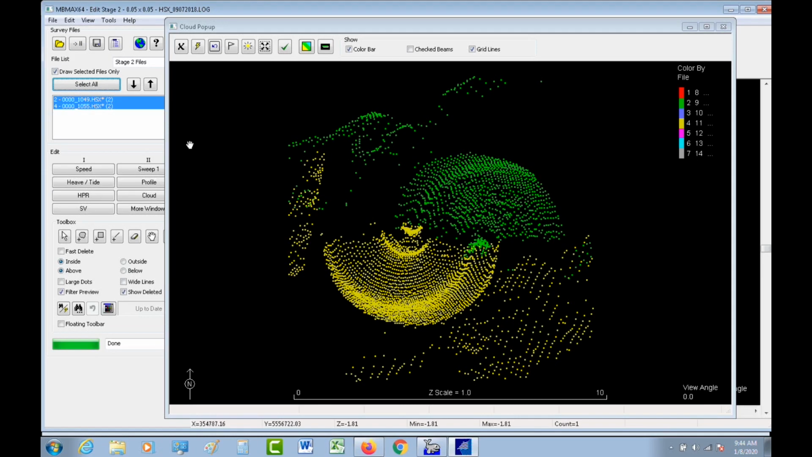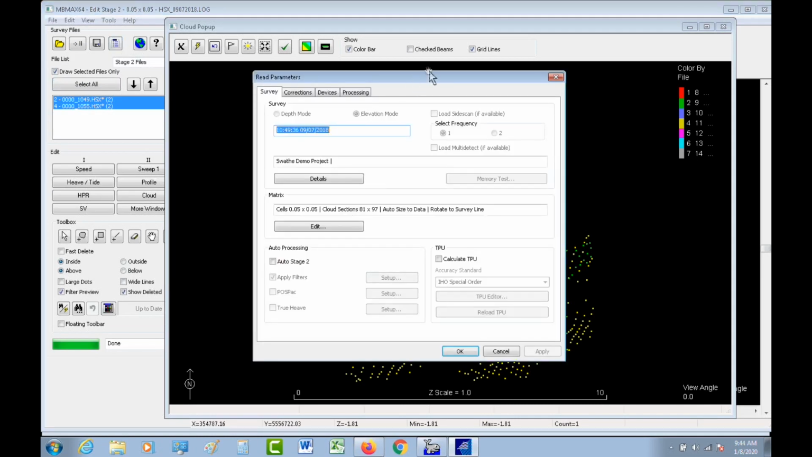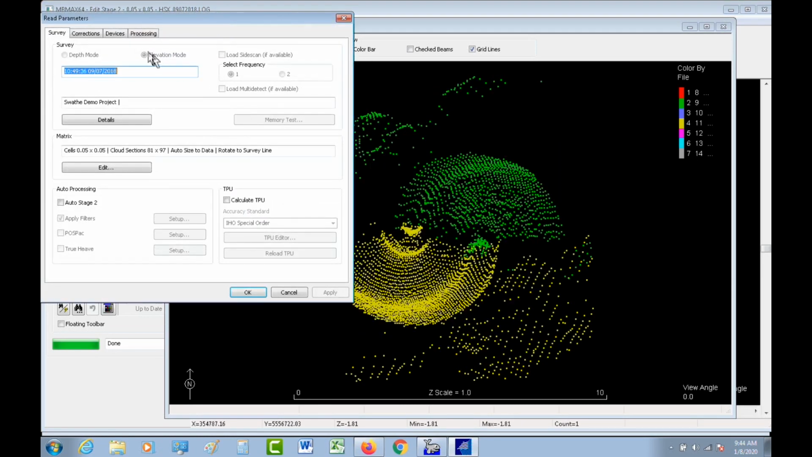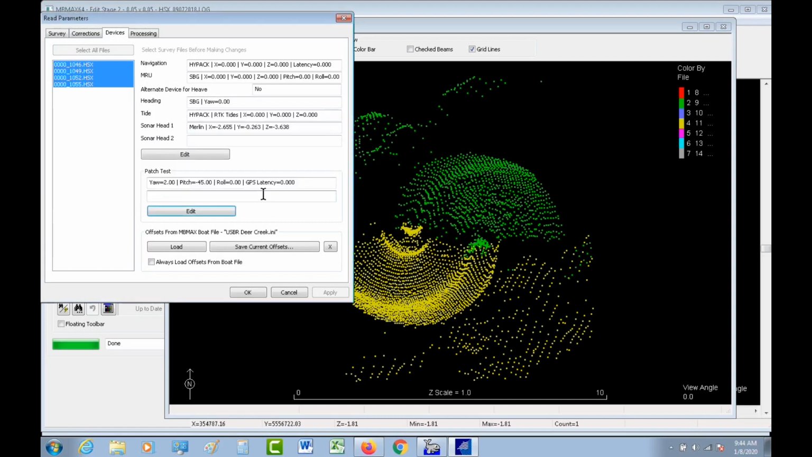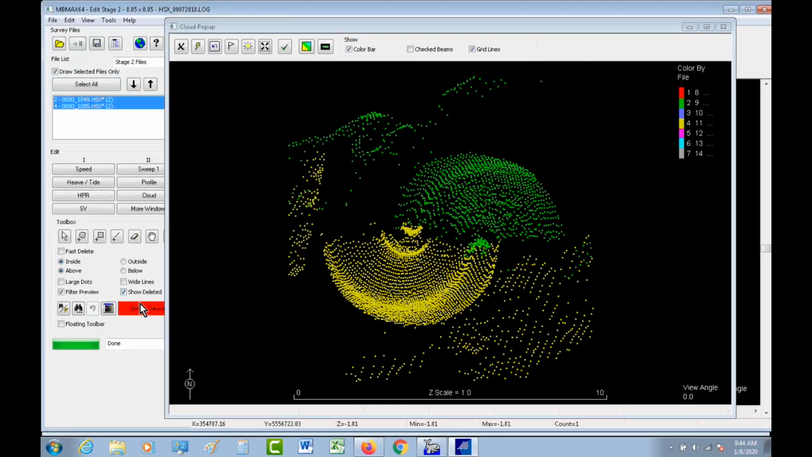And what I'm going to do is open up the read parameters window. I'm going to go to the devices tab. I'm going to click on the patch test and say, I'm not really sure if it's a plus or minus, but let me apply a 2-degree positive yaw, and let's see, do they slide further apart or slide closer together? So I at least know whether I'm on the positive side or the negative side of it, right? So I'll say, okay, update.